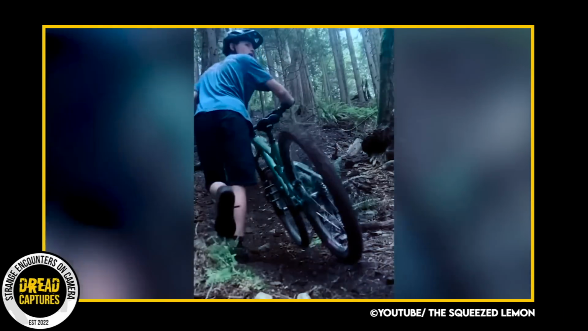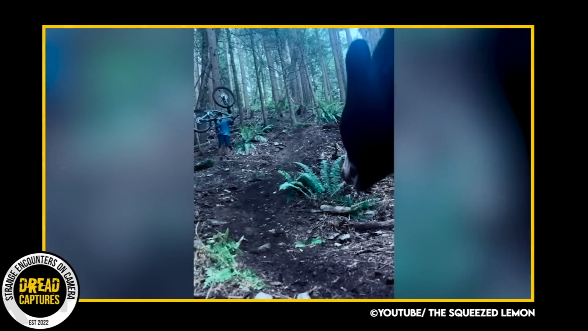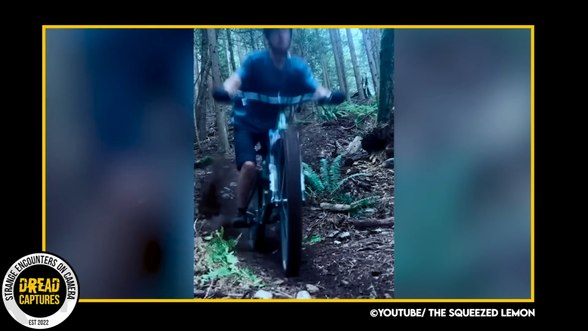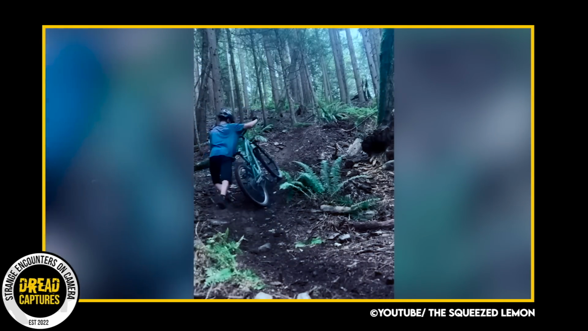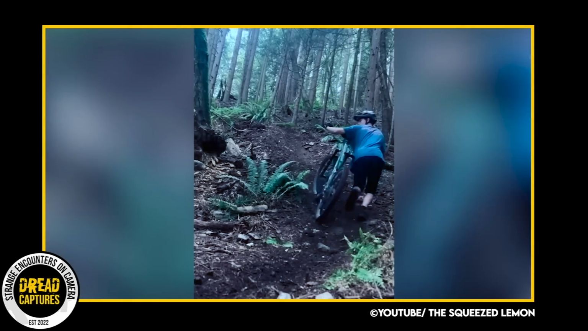In August 2021, a 15-year-old mountain biker shared footage of a hair-raising encounter with a sizable black bear while filming his biking skills. The incident began with the boy emerging from the woods on his bicycle and passing through the camera. Moments later, he nervously called out to someone before reappearing on screen, repeatedly looking back over his shoulder.